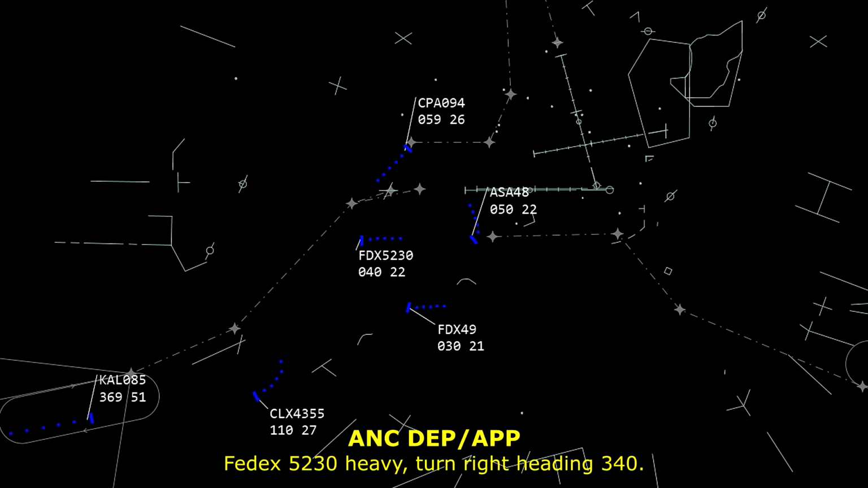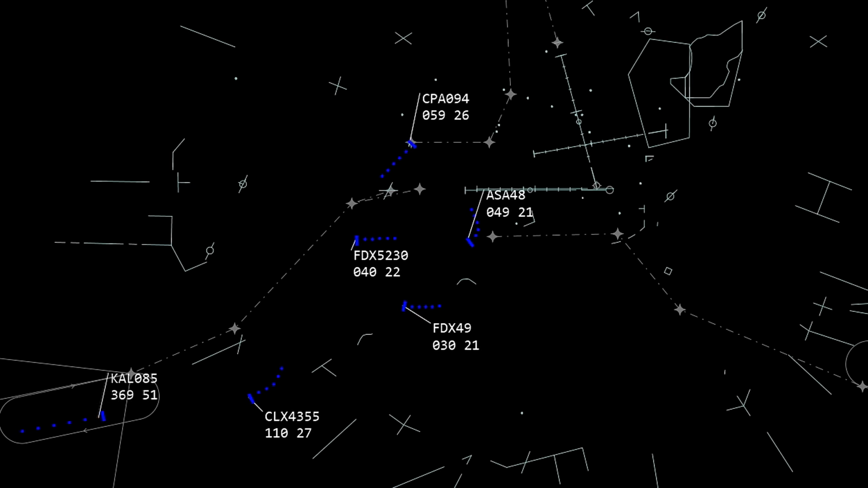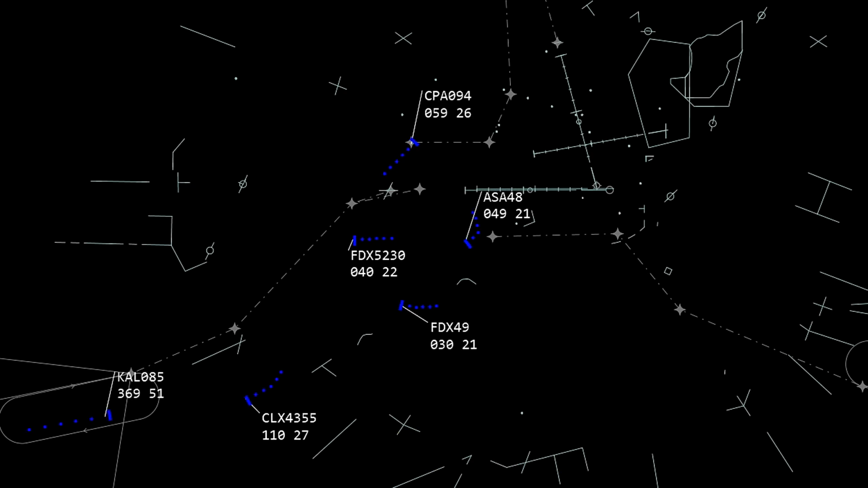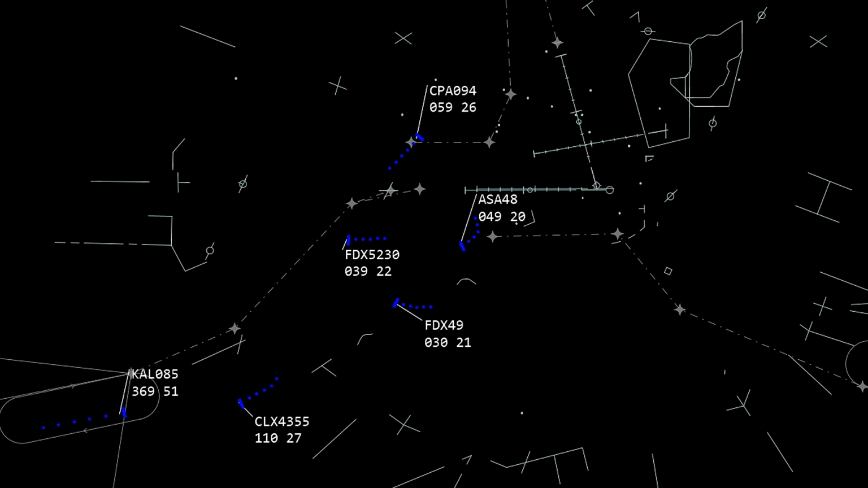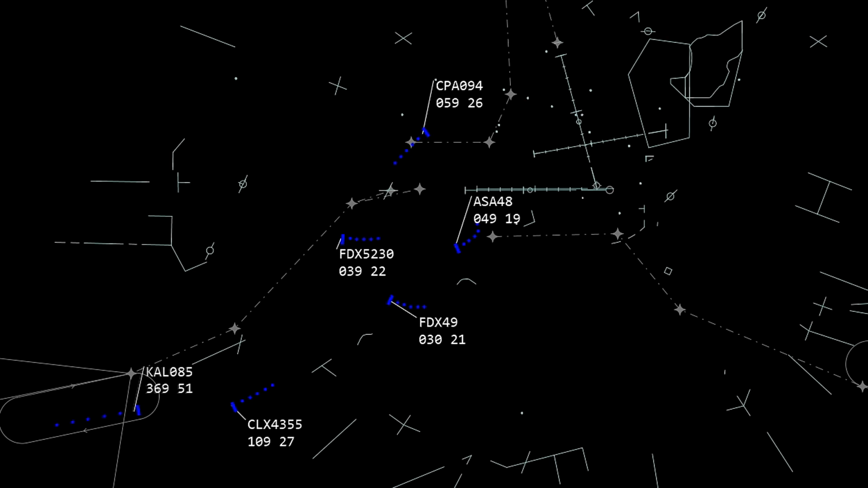FedEx 5230 Heavy, turn right heading 340. Right 340, FedEx 5230 Heavy. Cathay 094 Heavy, turn right heading 070. Right heading 070, Cathay 094. We've got 20 minutes for holding. Cathay 094 Heavy, I didn't hear what your question was at the end. I understand you have 20 minutes of holding. What was the question? We can hold for 20 minutes, and just confirming that Fairbanks is operating normal operation.